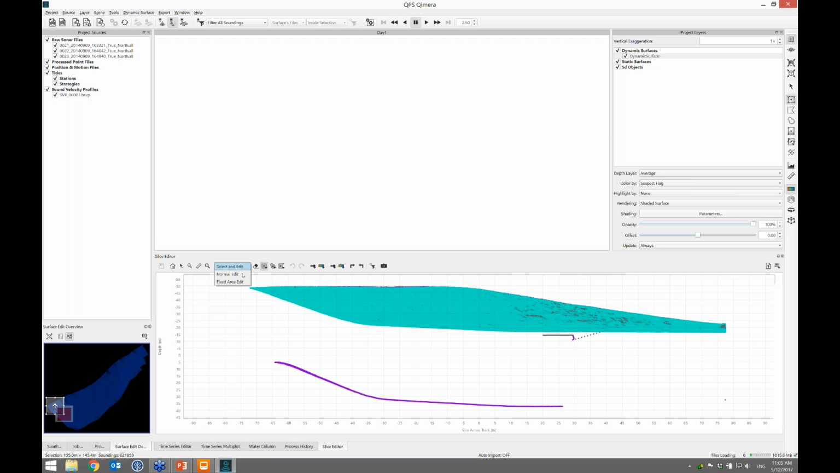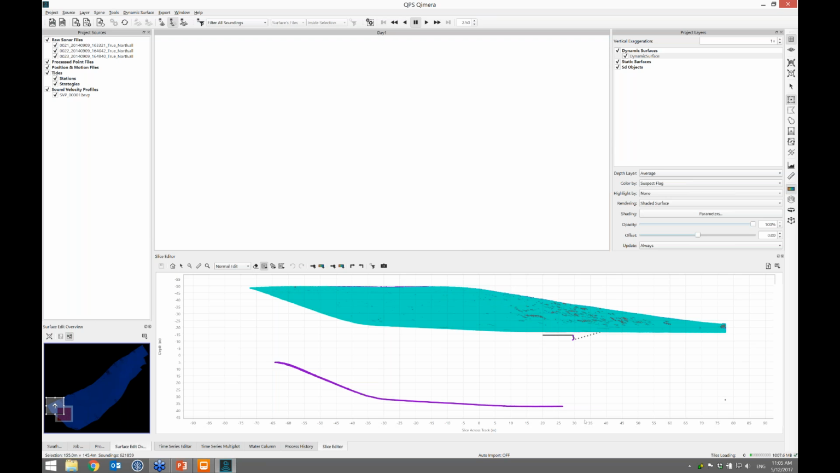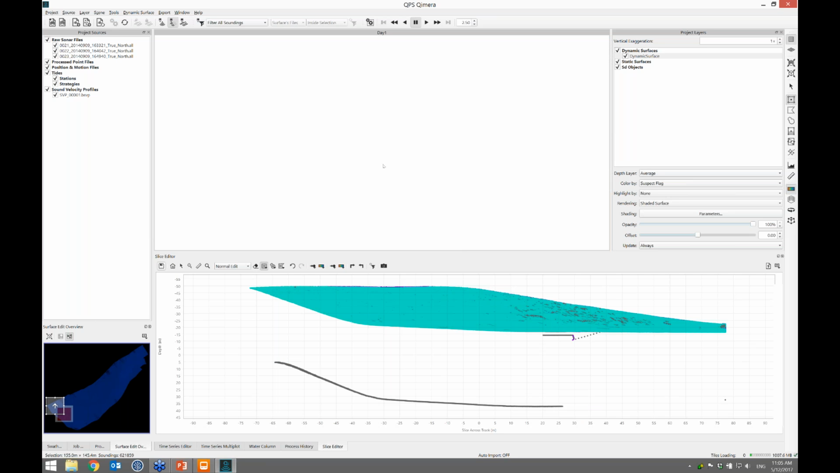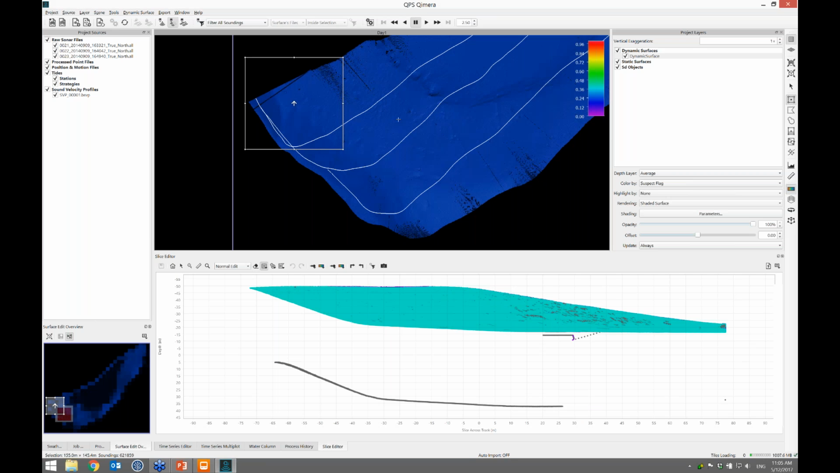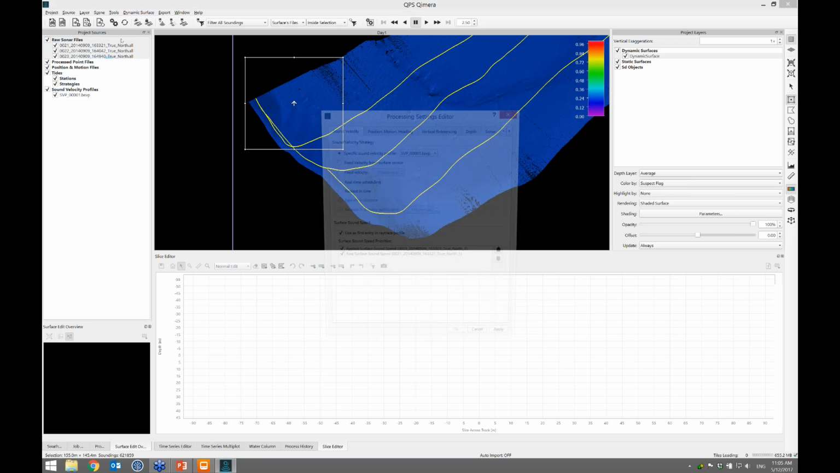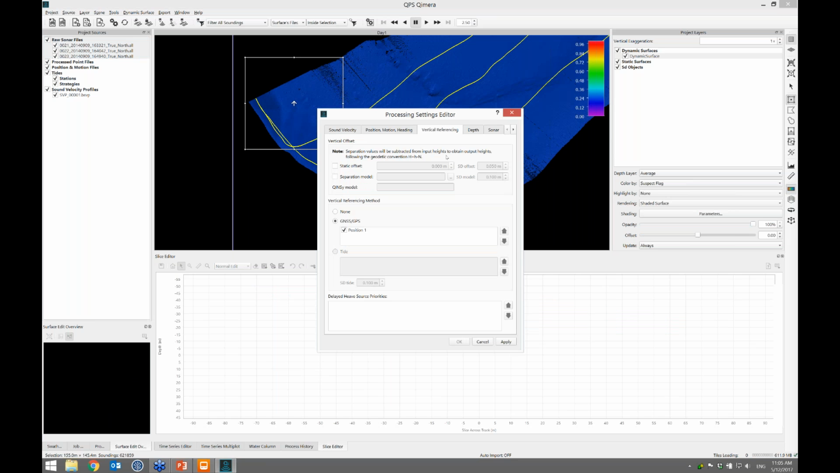So I switch back to normal edit, and let's get rid of those few bad pings that don't have a GPS height. Hit save. Okay, so I've done a better job. I've learned a few things on how not to make those mistakes. So let's go to the slice editor, and then finally my boss told me that I did my vertical referencing wrong. So I select my files, I go to the processing settings editor.